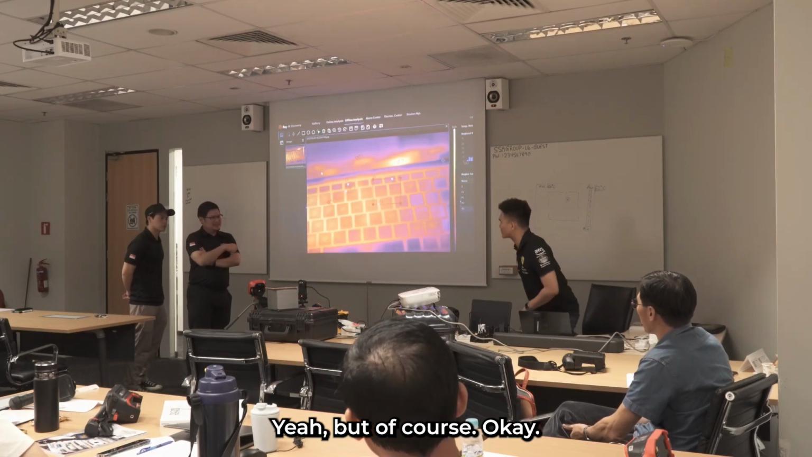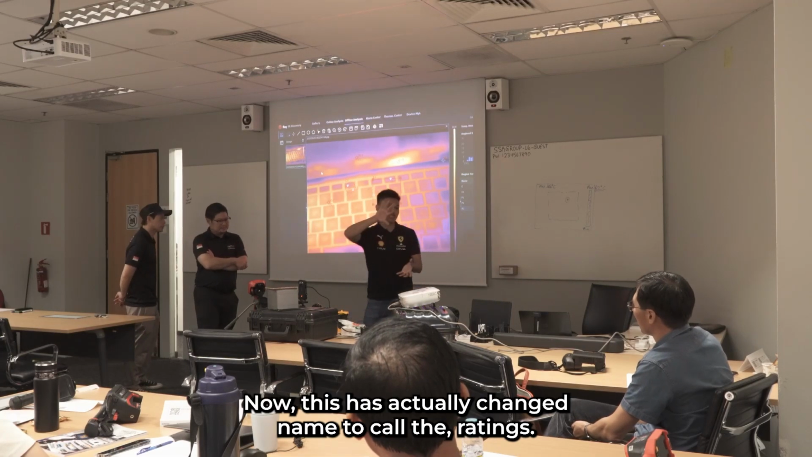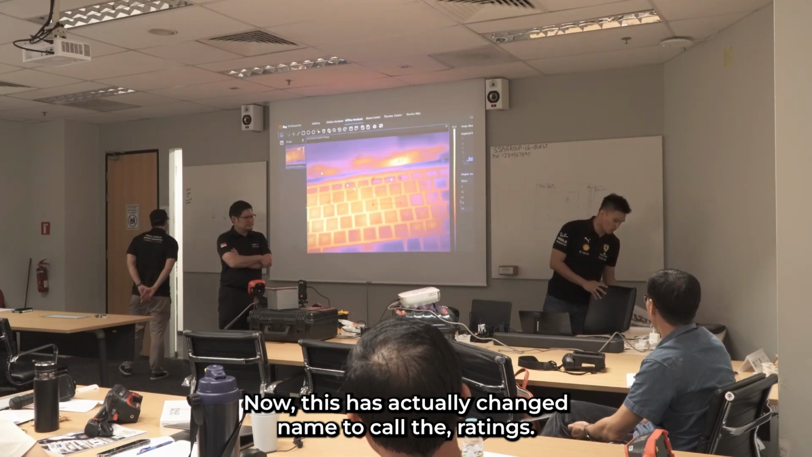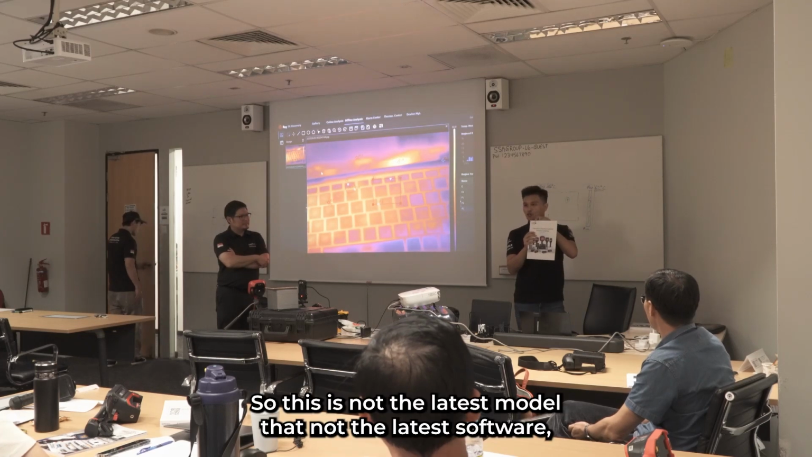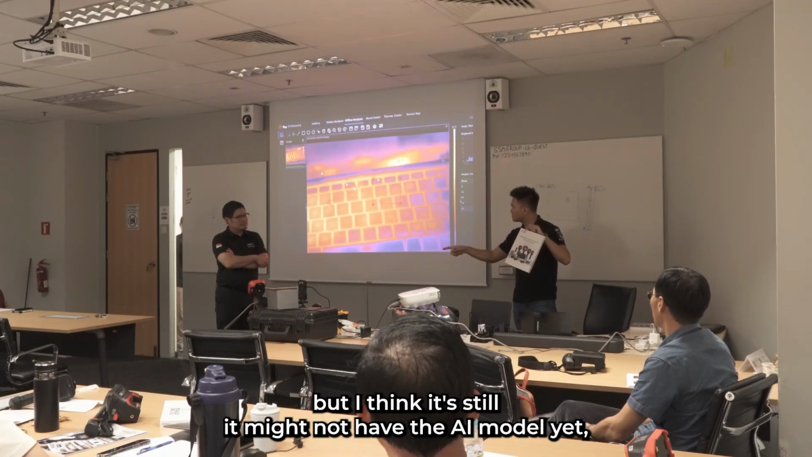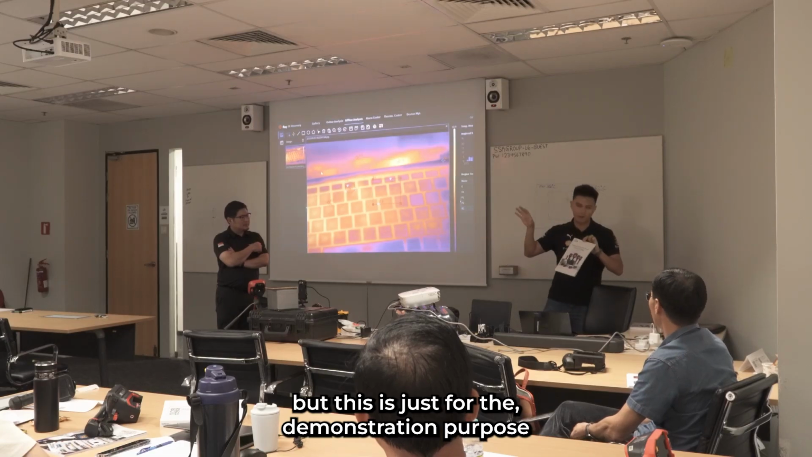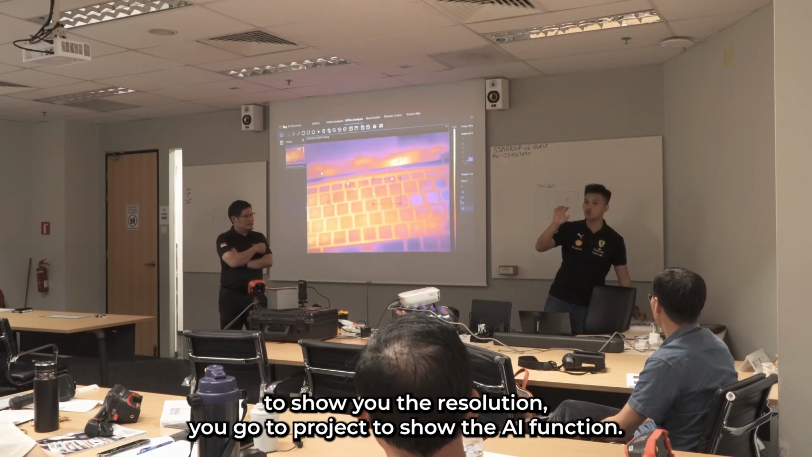But of course, today the one that I brought is called Infrared. Now they have actually changed the name to Rating. So this is not the latest model, not the latest software. It might not have the AI model yet, but this is just for demonstration purposes to show you the resolution.